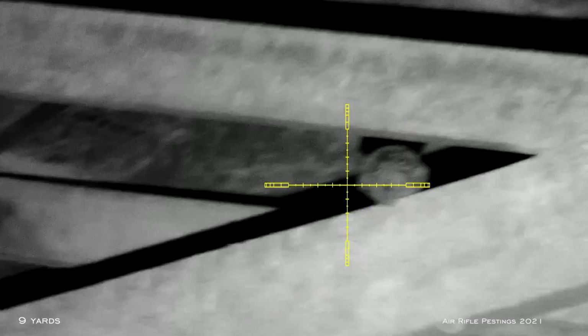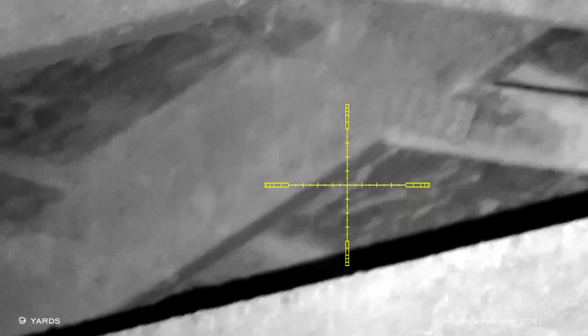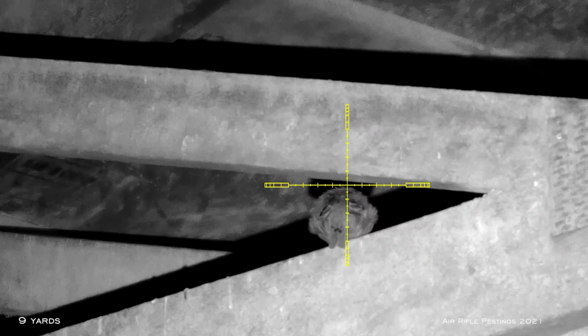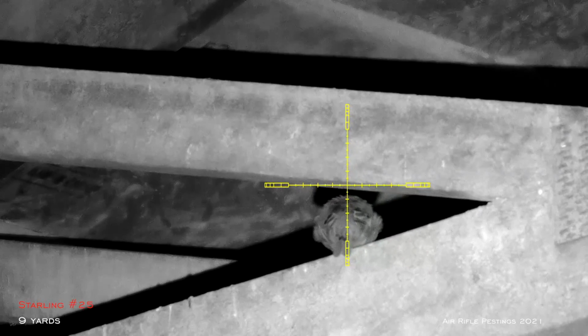So I was trying out the Hades on night number 2 just to see if there's any difference. I know the Hades will expand, but I had to try it on the starling to find out for myself. So this guy's at 9 yards. The impact sound was a lot louder than the ARM 16 grain, and I believe they're more devastating when the starling got hit.